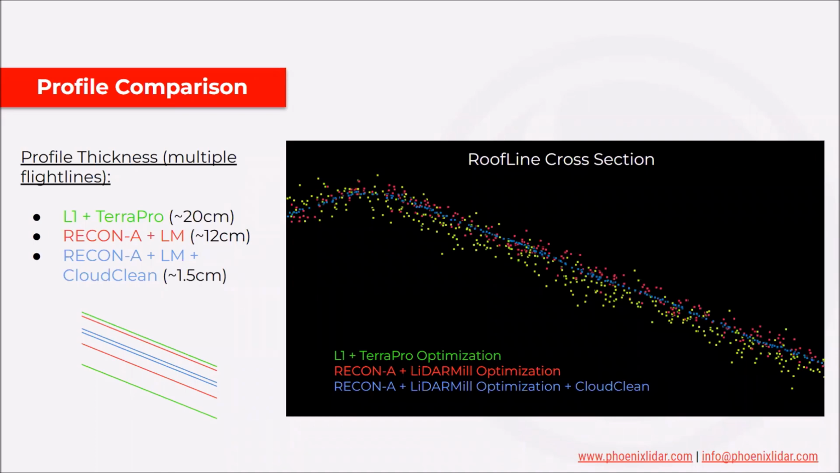And so what we're seeing here is that with the L1 and Terra Pro optimization, we're getting about a 20 centimeter thick profile on this rooftop, on this low reflectance roof. With the RECON-A and LiDARMill, without using Cloud Clean, it's reduced to about half, about 12 centimeters. And this is multiple flight lines, keeping in mind.